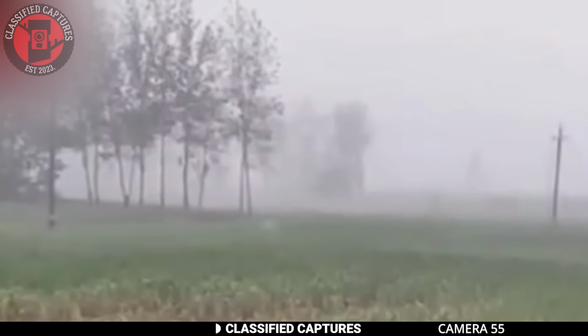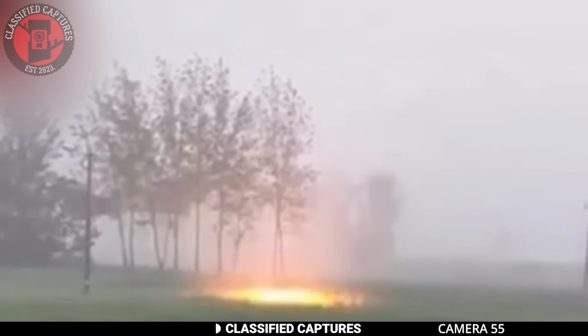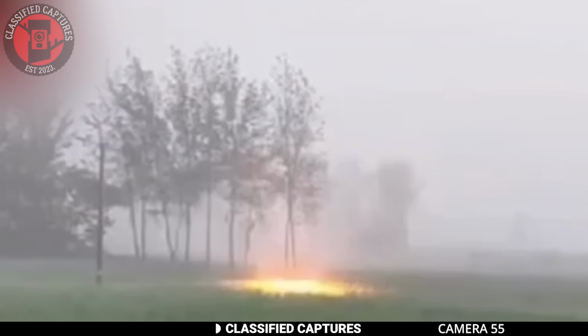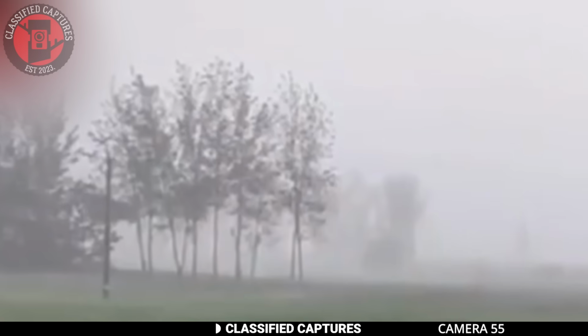Unlike traditional weapons, DEWs don't rely on physical projectiles. They use energy to cause damage, which makes them silent and difficult to detect until the impact occurs. So is this a DEW, as people are speculating, or is this really just lightning?